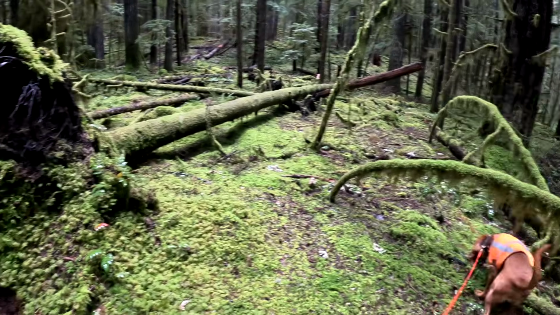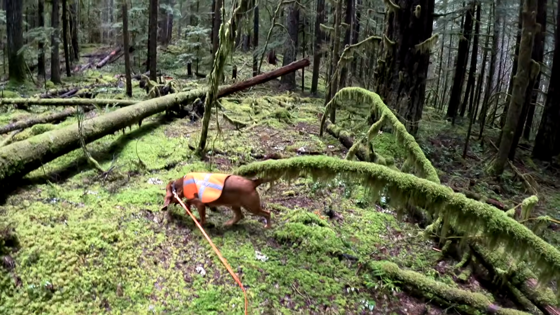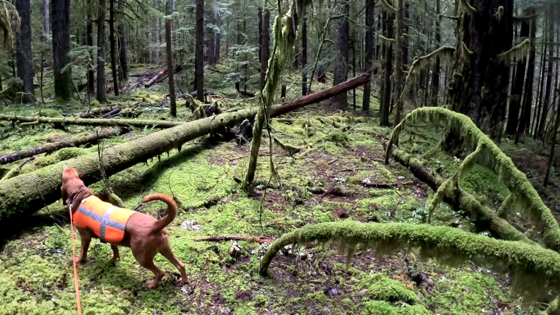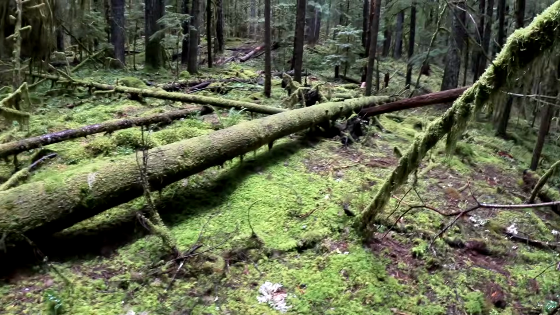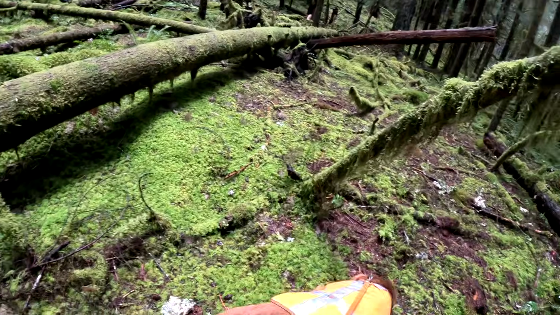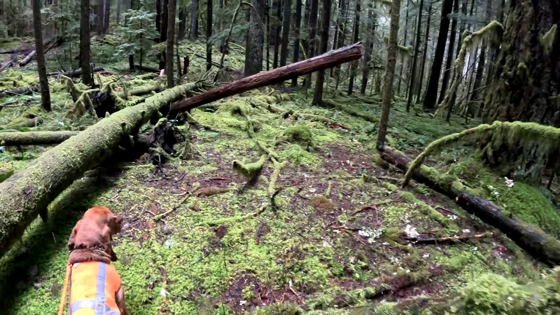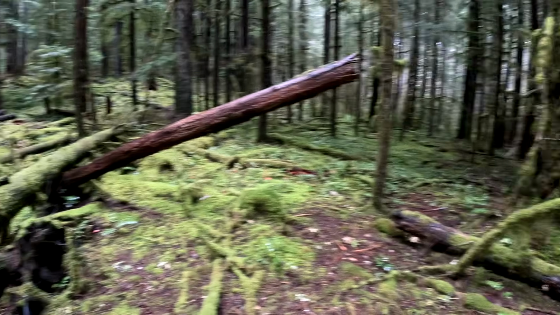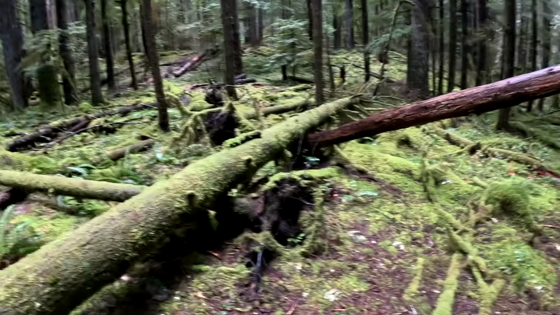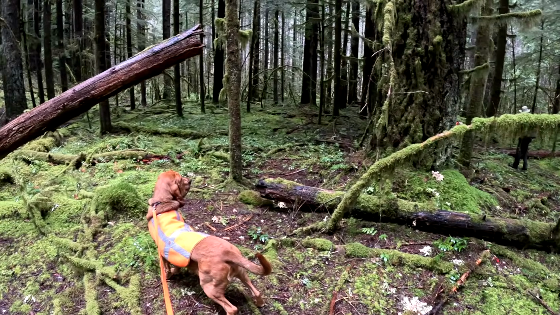I'd use it. Yeah. See some bright orange over there. Maybe some lobster mushrooms coming up. We'll have to check that out. Oh no, it's just some leaves that are still kind of an orange color. Boy, it is lush in here.